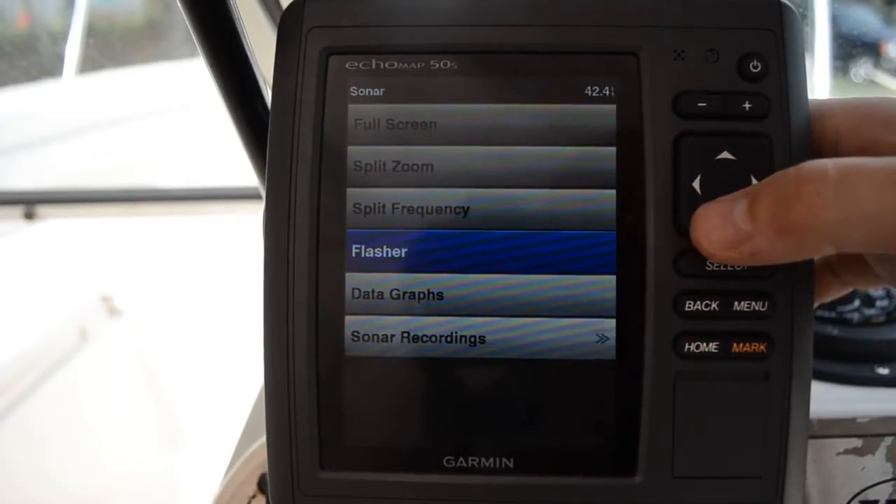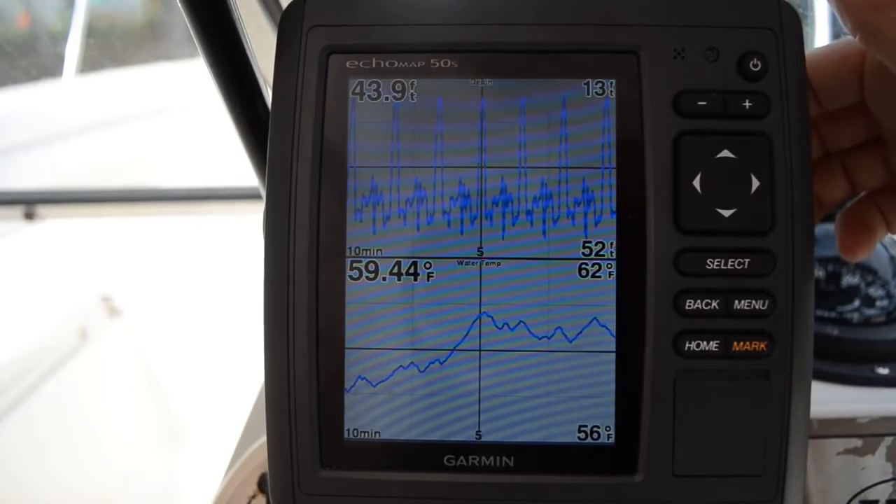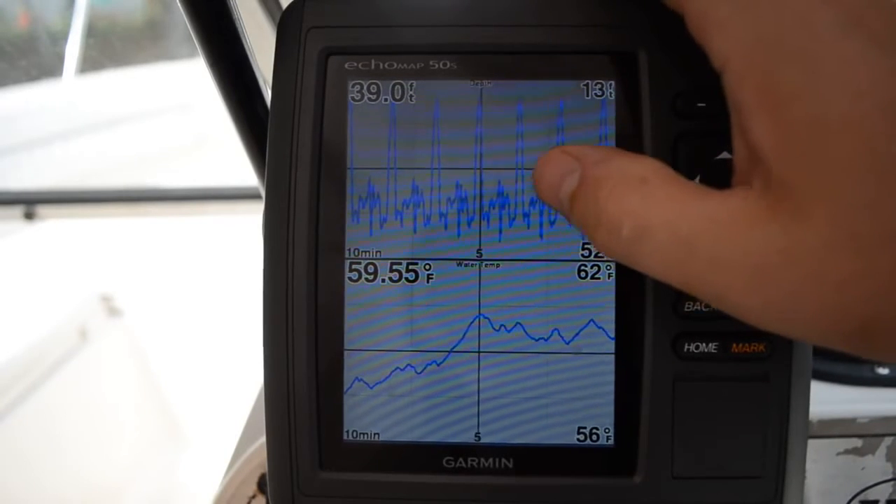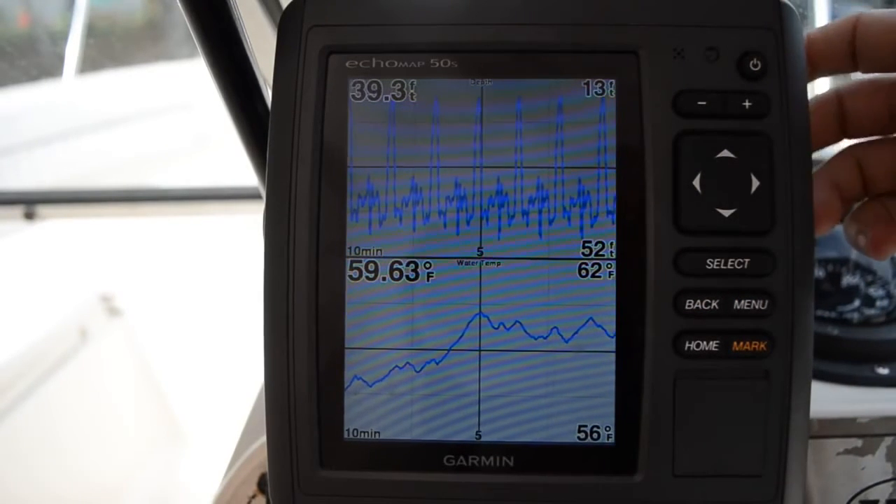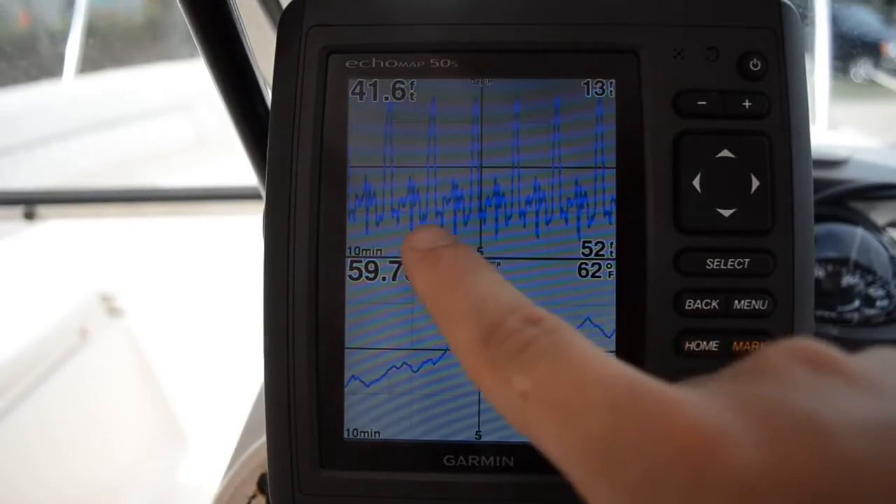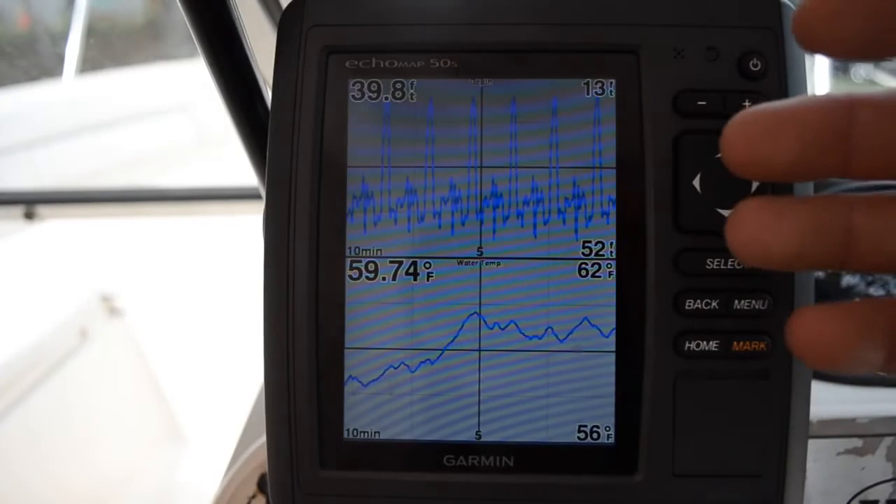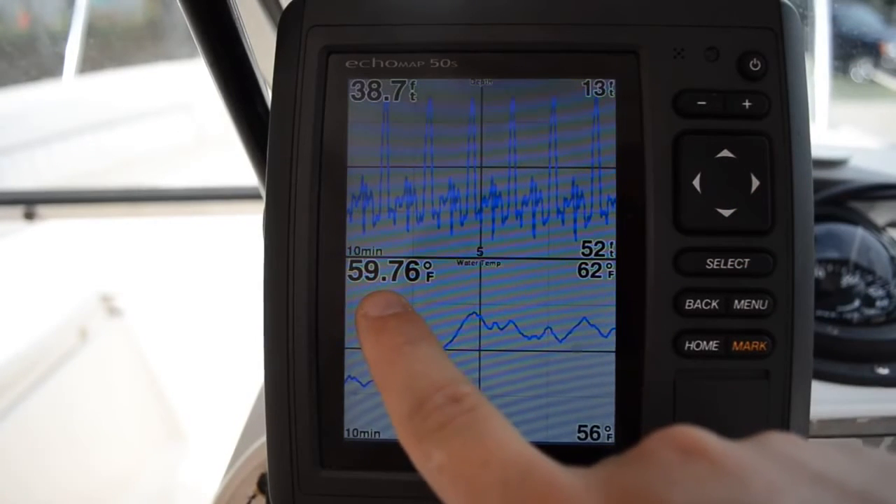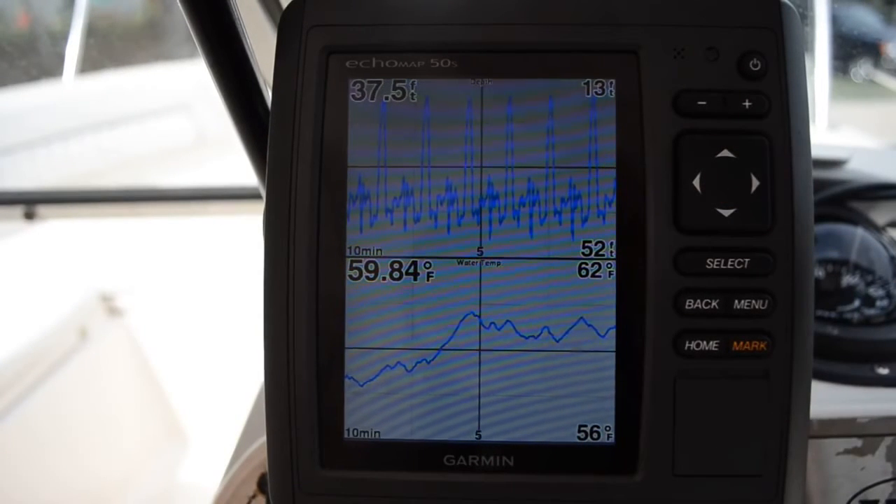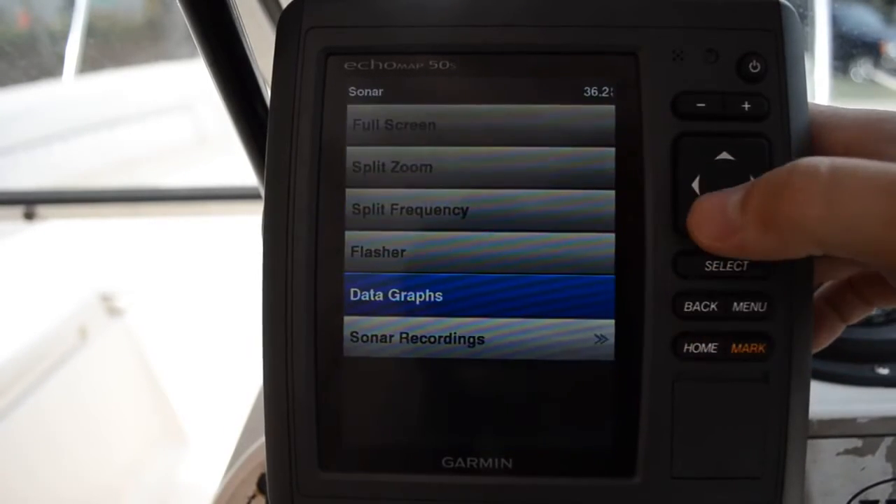Let's go back. This is a really cool feature I like. Data graphs. So when I'm running up on plane, I like to pay attention to the surface temperature, but also the depth. And you don't always want to just stare at it. You're running, you don't pay attention for say 10 minutes. You can always go back and take a look at this and see, oh wait, when there was a drop off from say 50 feet to 100 feet, when I went over that drop off, the temperature dropped considerably, say 5 degrees or something. So in my type of fishing, I'd like to go back and check that out and see what's going on there.